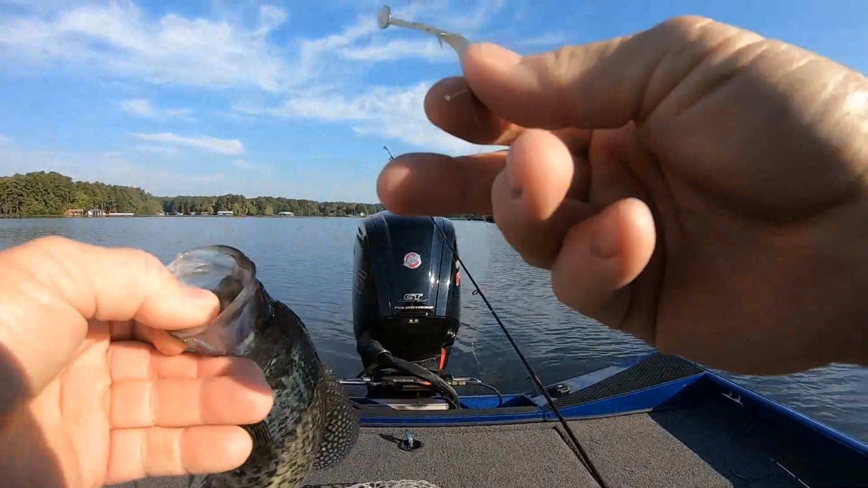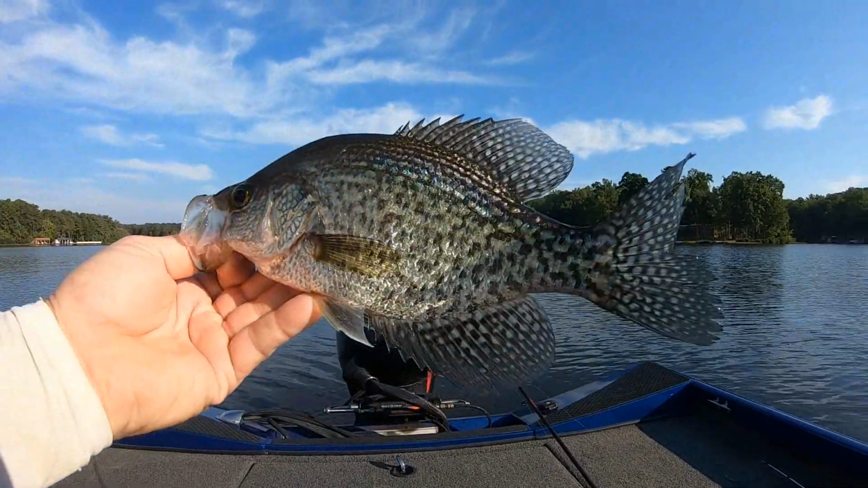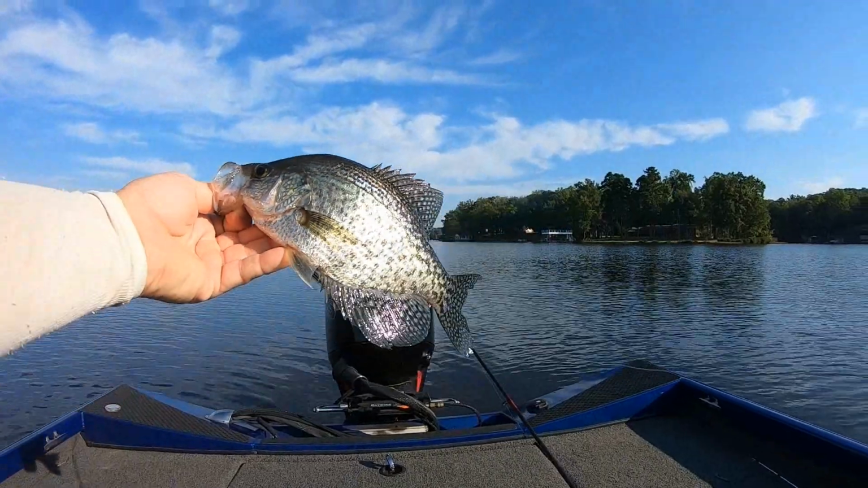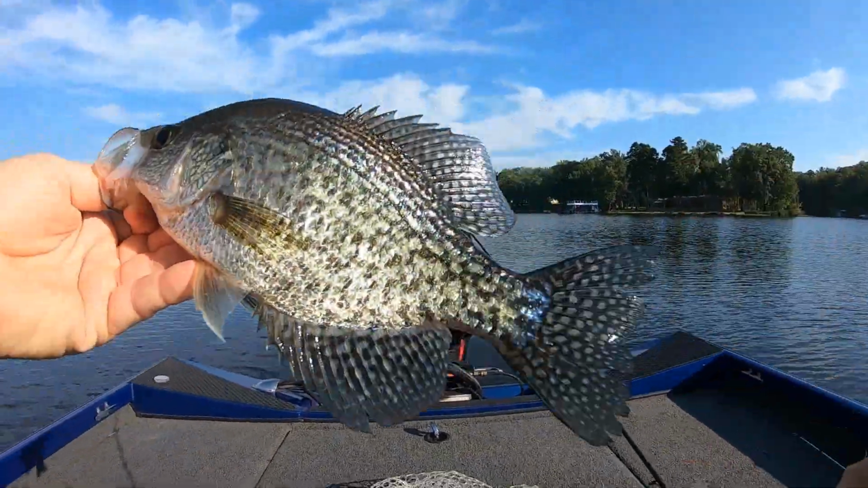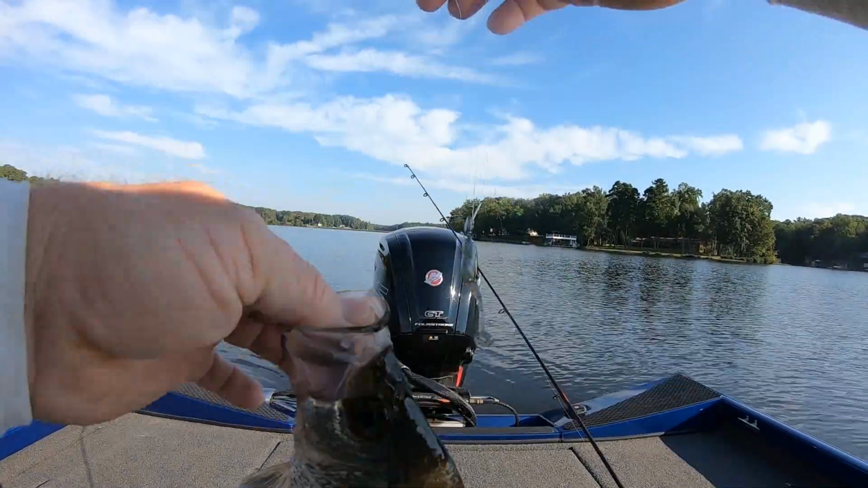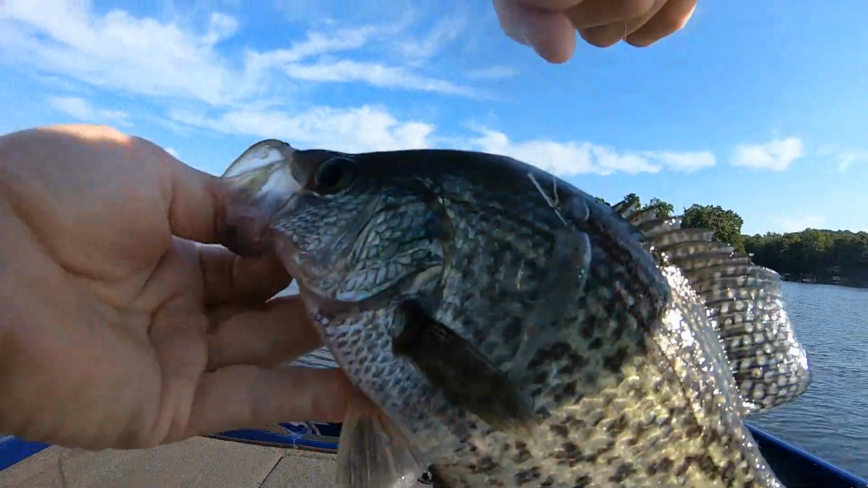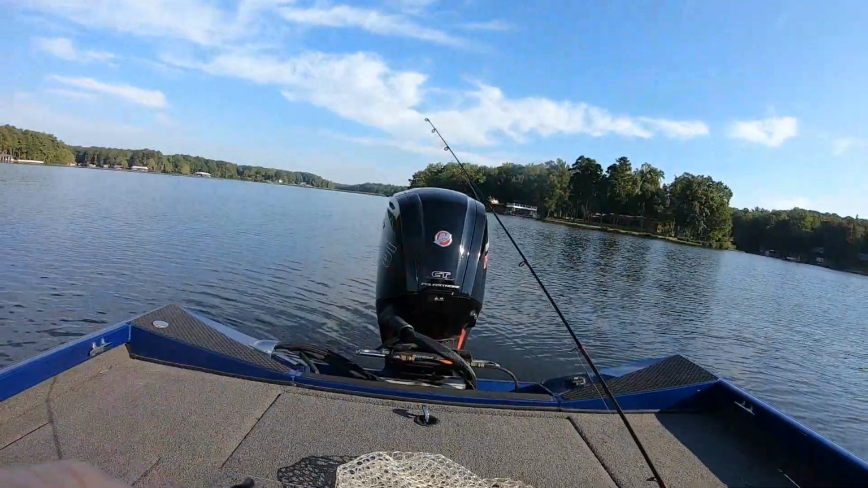All right. Boy, it came out of his mouth pretty easy. That's a nice fish, guys. He's probably, oh, you think he's 11 and a half? All right, on the old swim bait. He messed that old bait up a little bit, didn't he? There you go. Now that's a smoke color, as y'all can see.